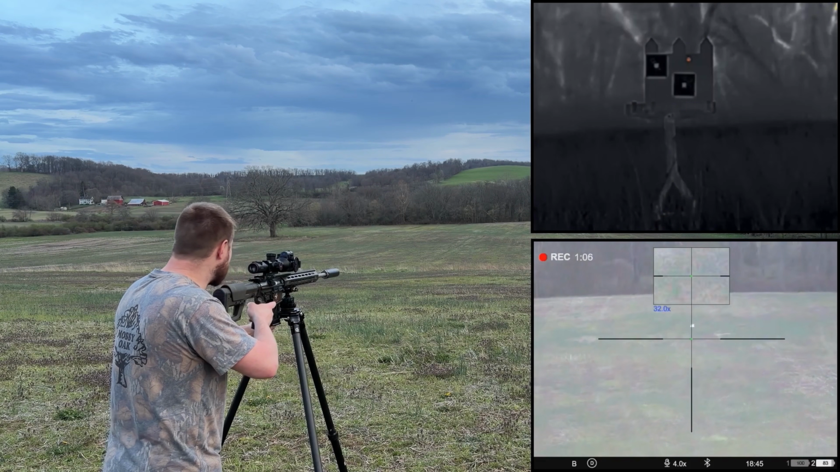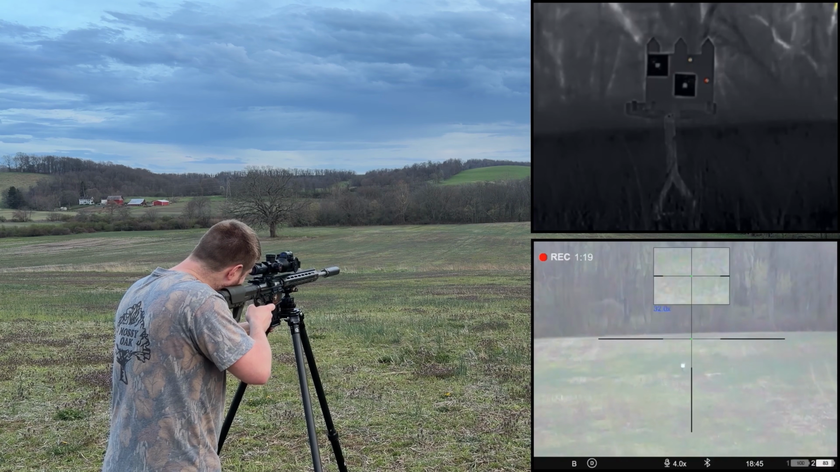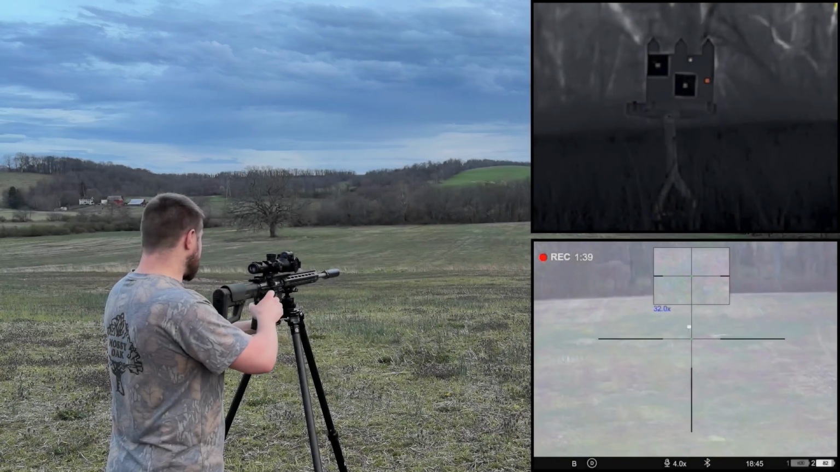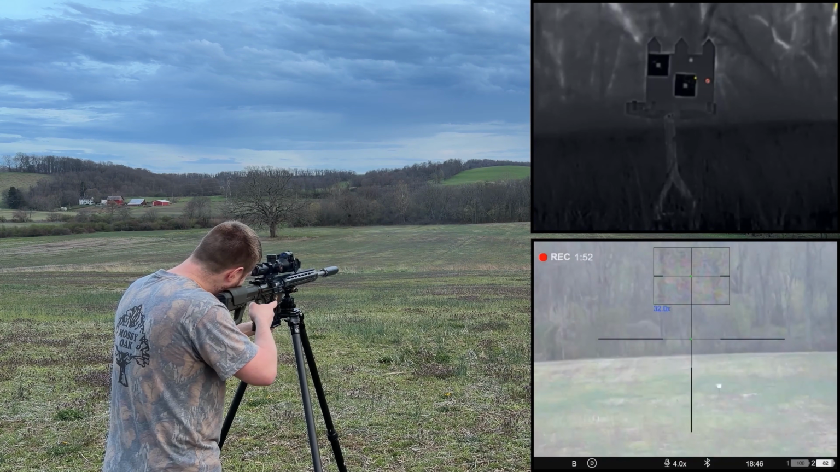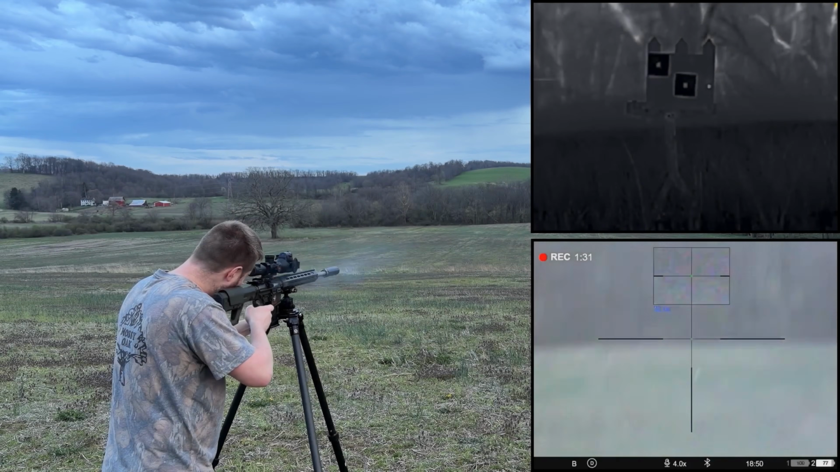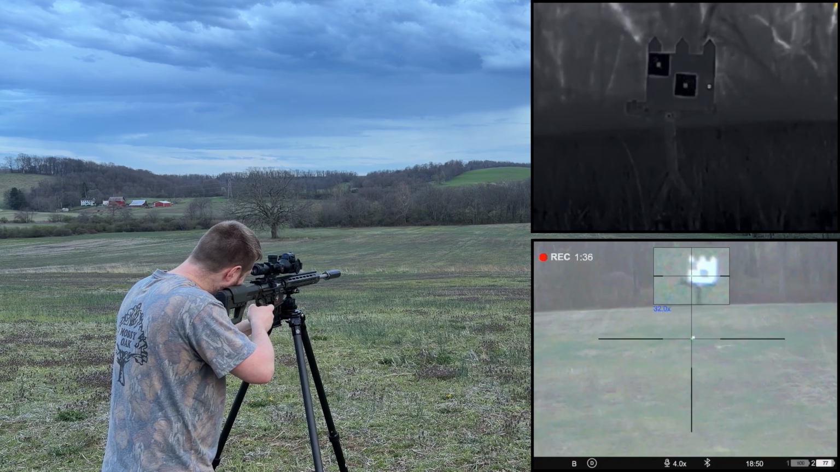Tell where I hit. Do 3 and then go see if we're hitting anything. I'm running 50 grain Hornady Superformance rounds coming out of there at 39.60.